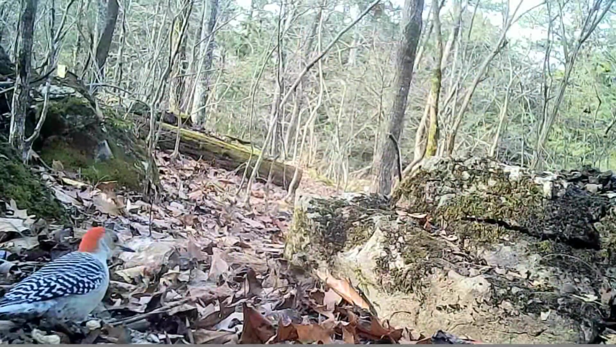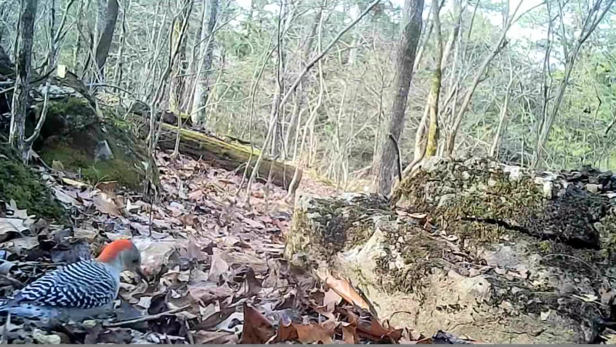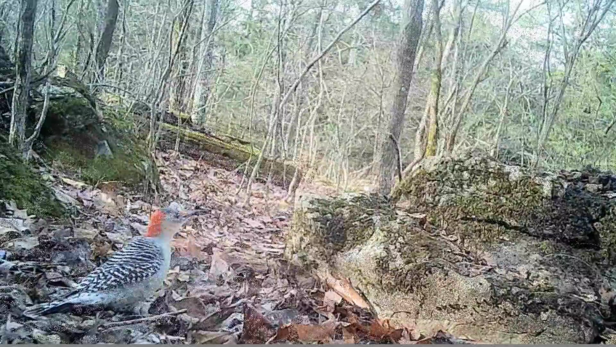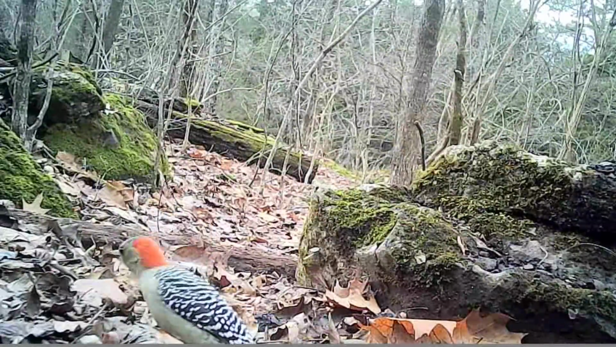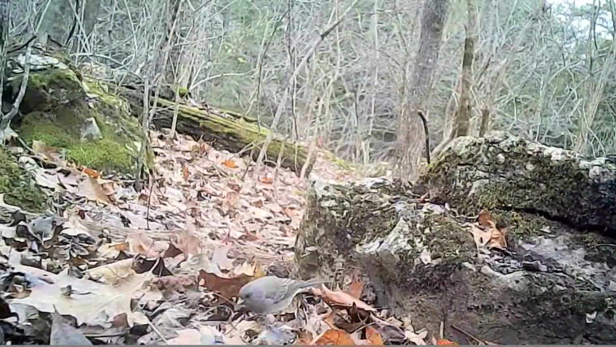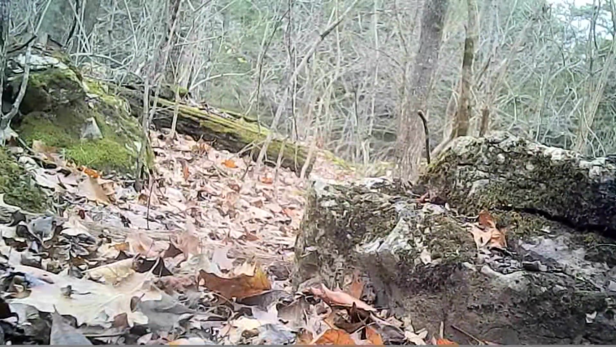And there's old Red. Red-bellied woodpecker. He loves this spot. He's made it home, looks like. But he likes them acorns too. And all the little birds, they just share.